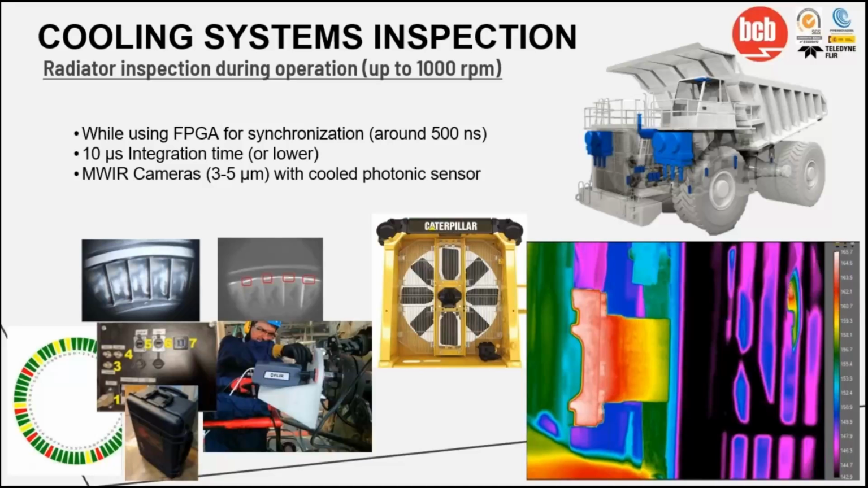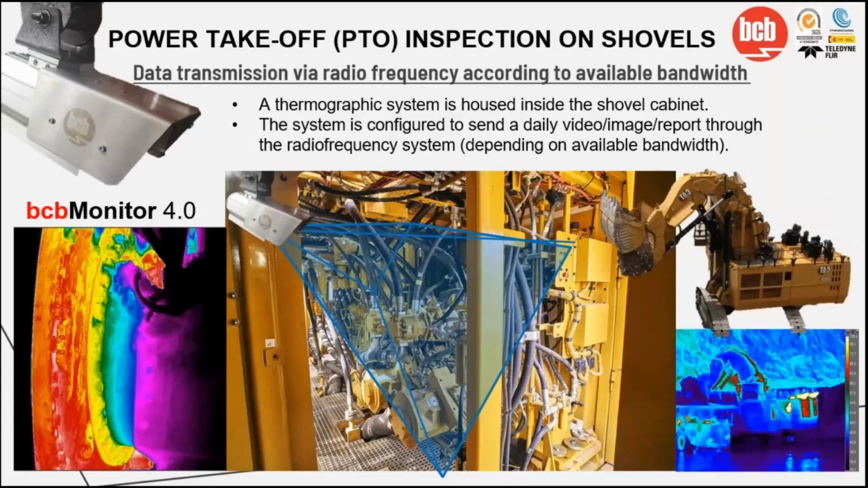Also, in this same area from the top, we can inspect other elements. Like in the picture over here on the right, we are seeing in one part the radiator, and in the other area, we have the fan shaft. We can monitor the temperature over here, and if there is an abnormal temperature, we alert and send it to the operator. So far, we have been seeing applications for trucks.